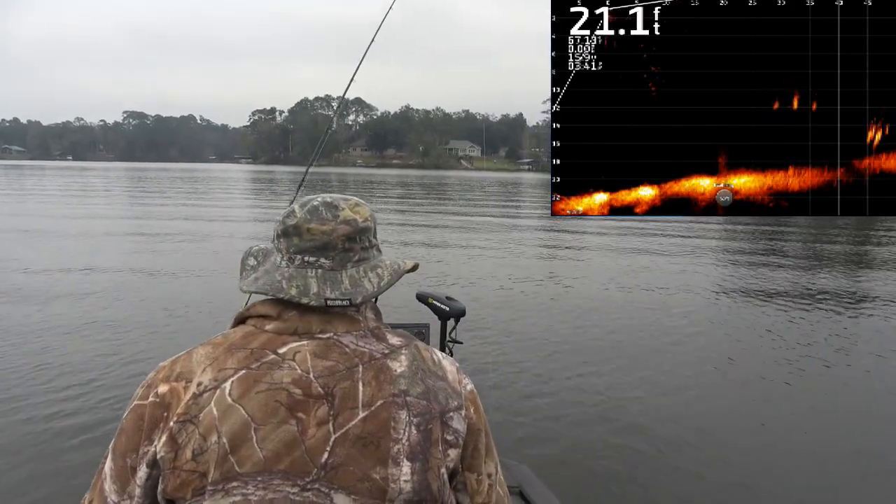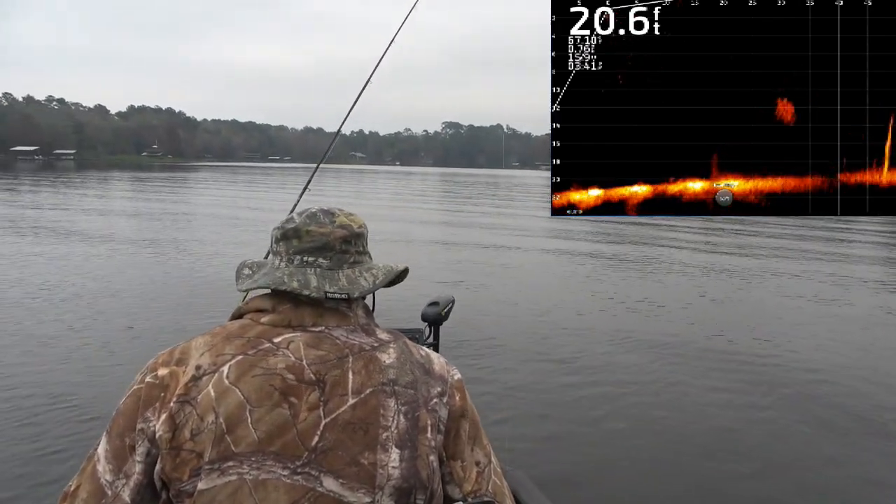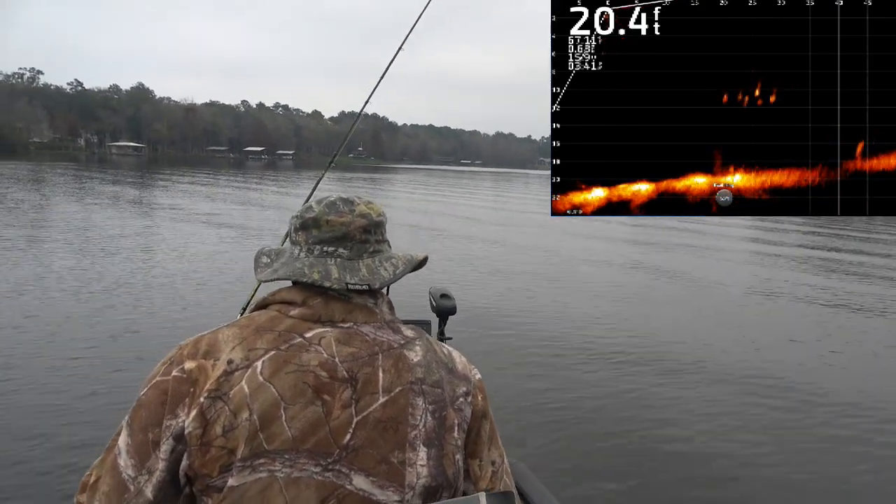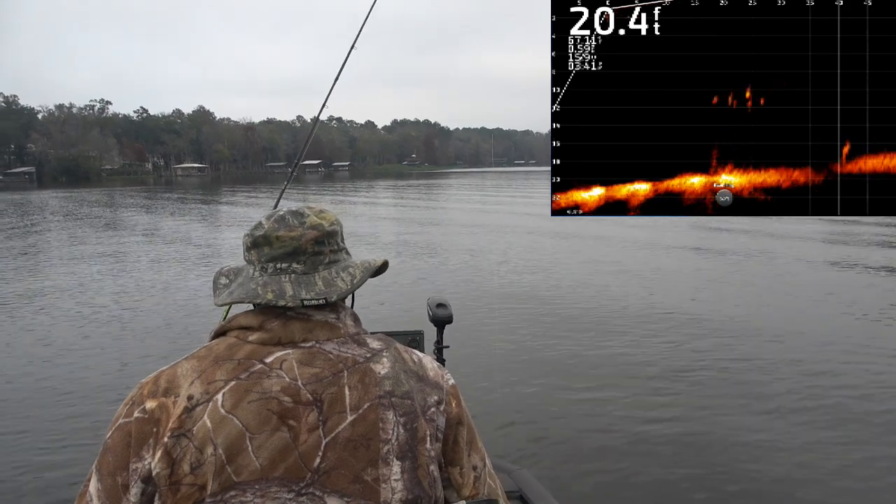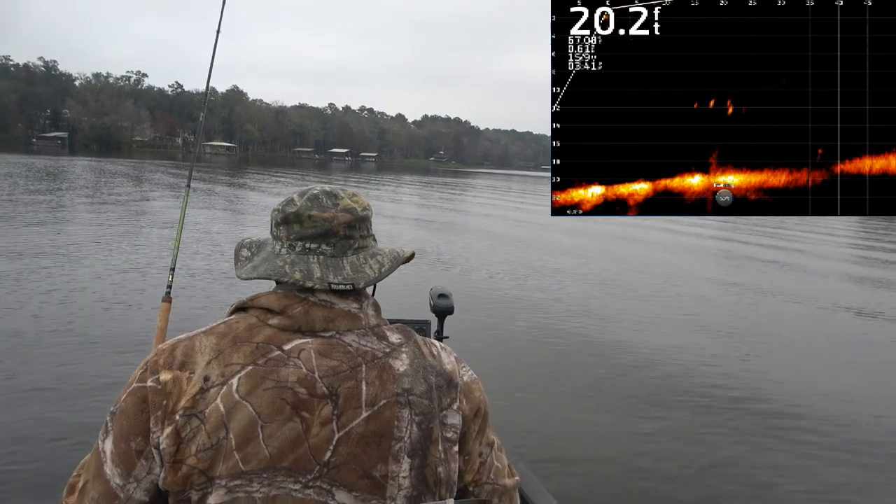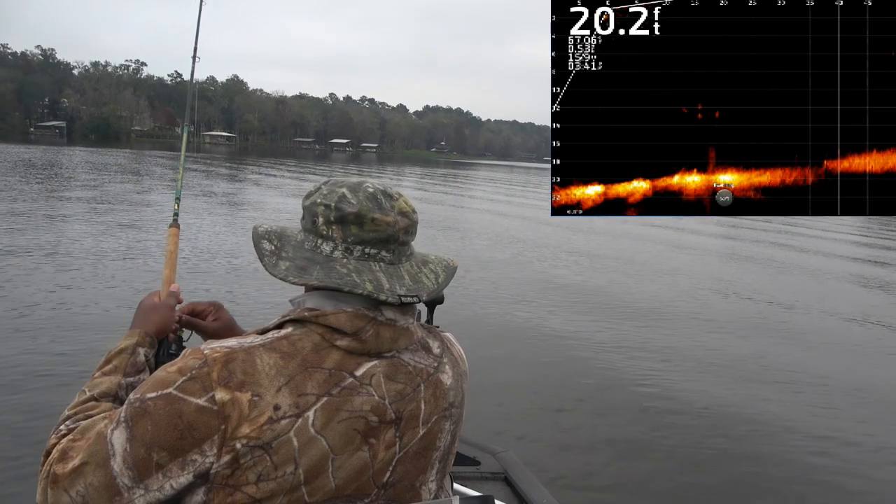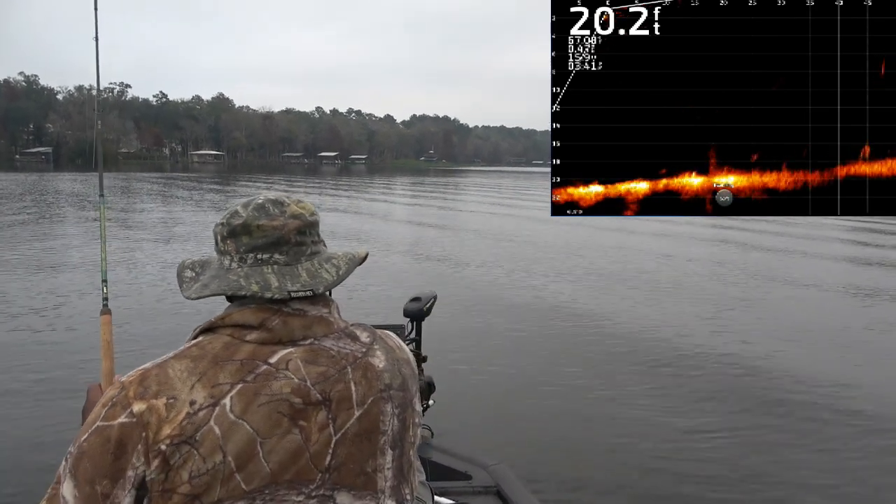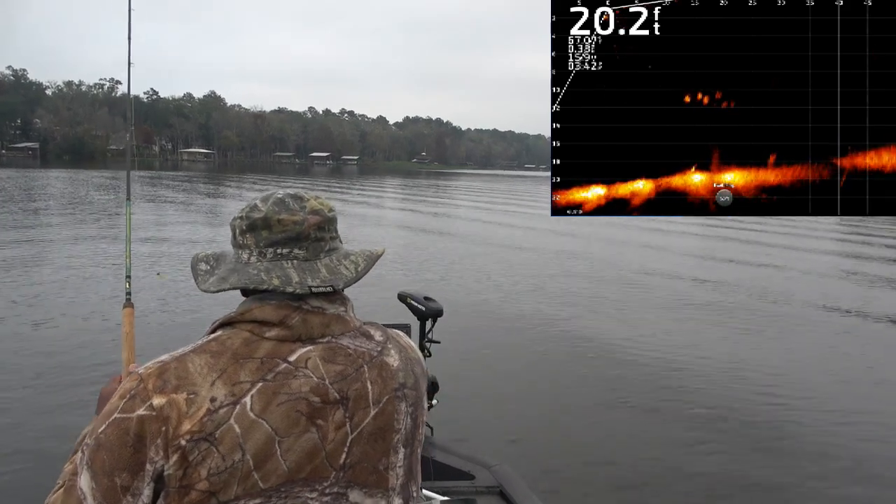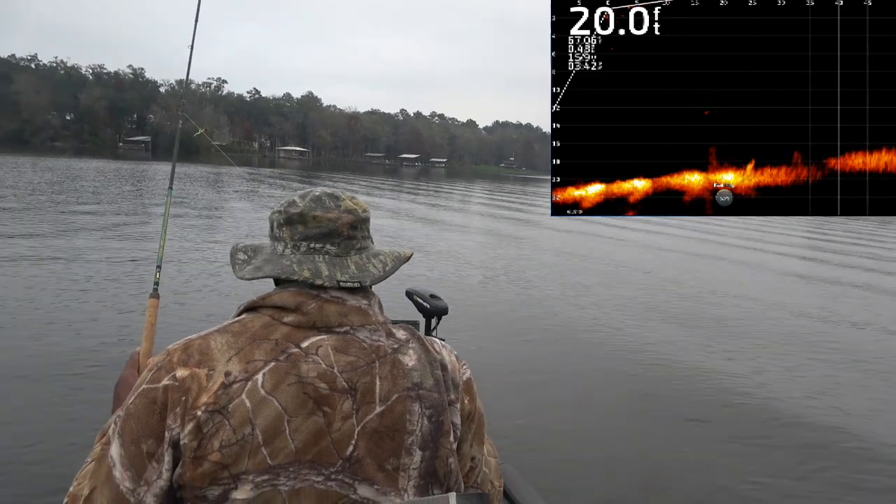There they go. 30 feet over there. Right there, 15 feet out.